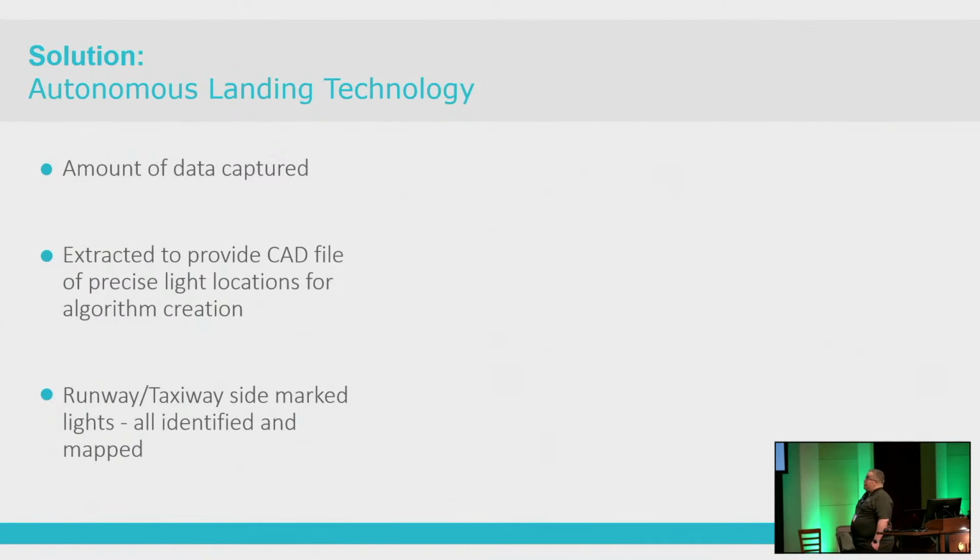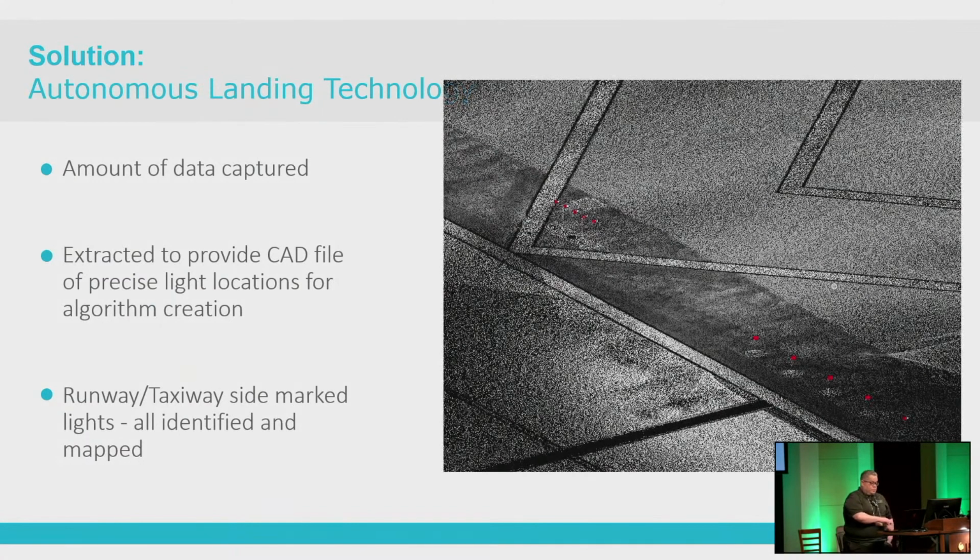So we're going to talk about the value added. Like I said before, we collected a lot of data. Now that data is in a platform that any stakeholder can play with, get information as needed, and obviously can communicate with us if there's any need. We get them the CAD file, and we identify all the lights that they really needed in a matter of days instead of weeks. So, a picture of the lights extracted.